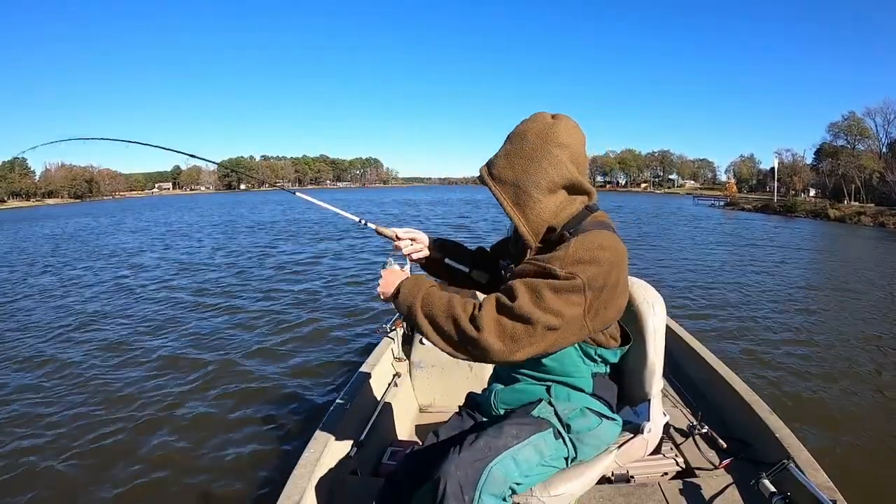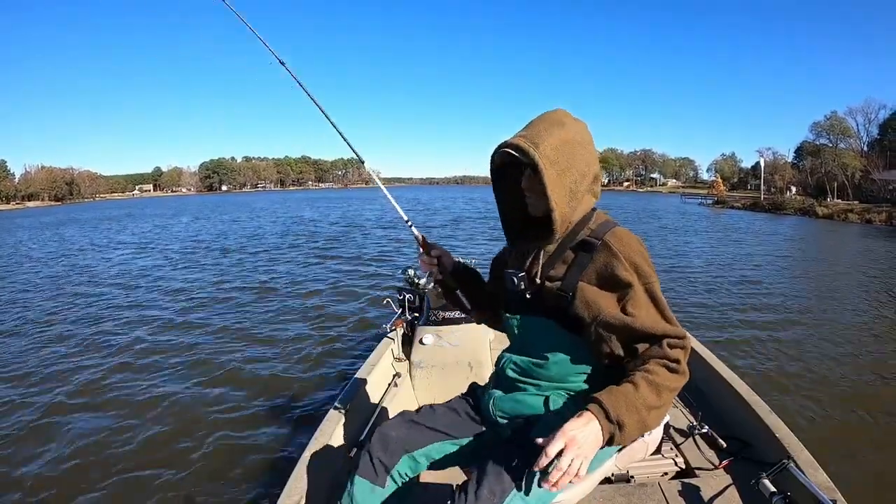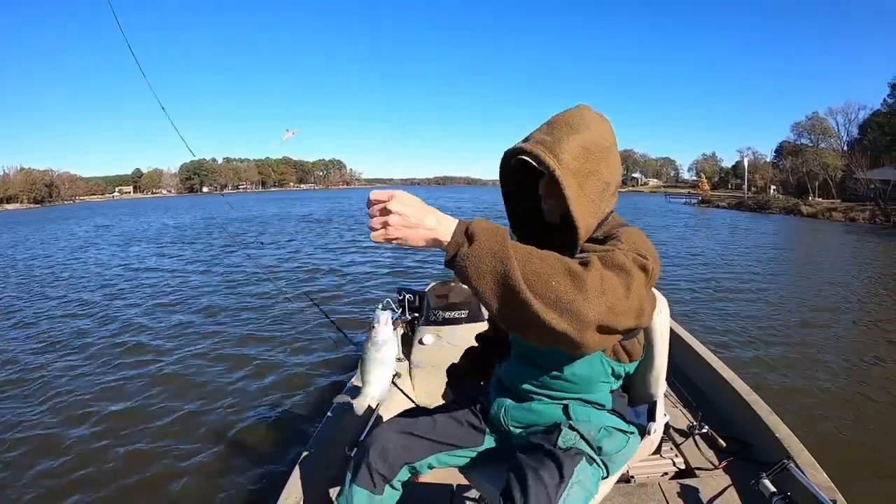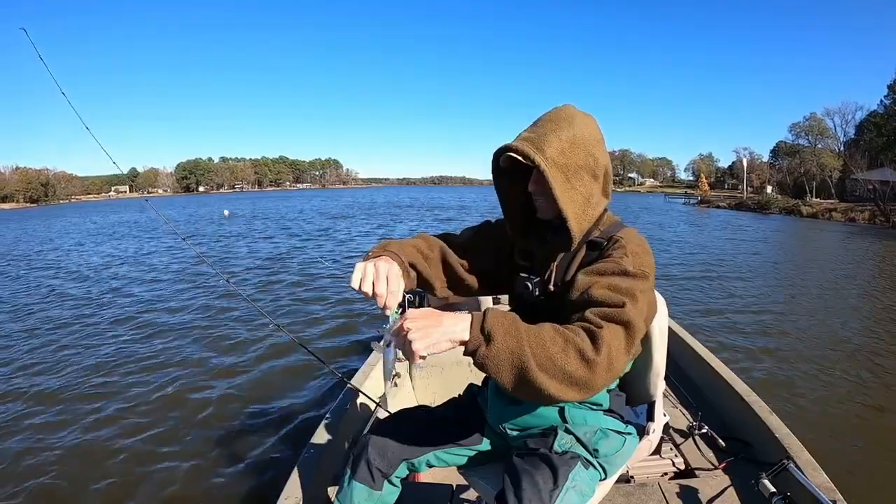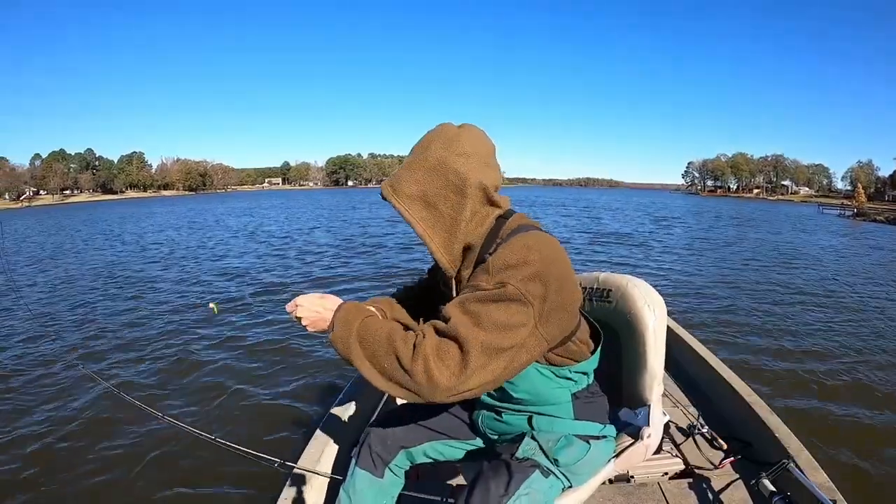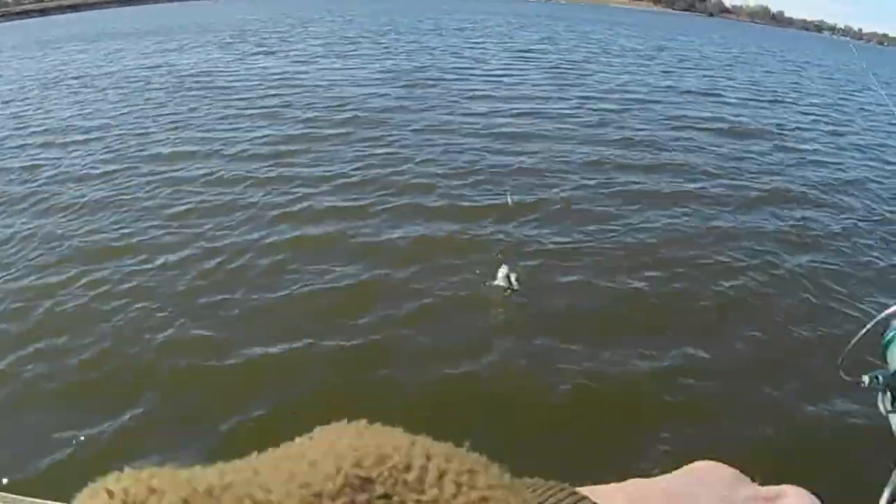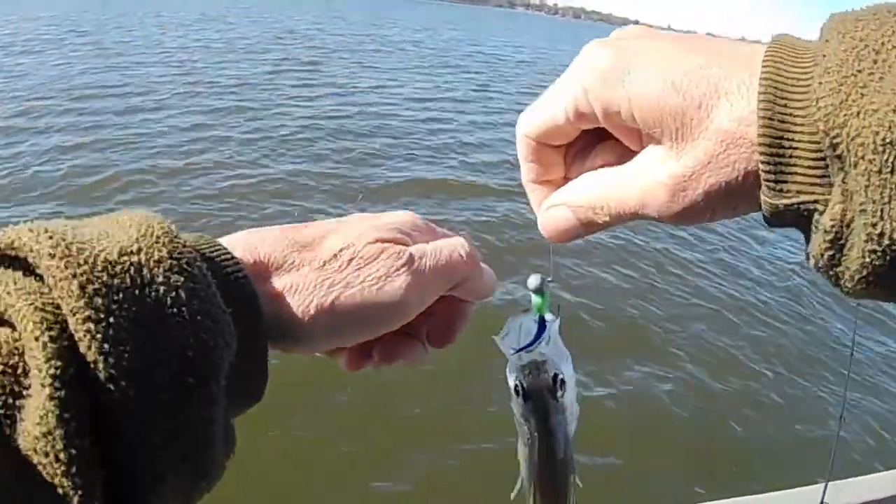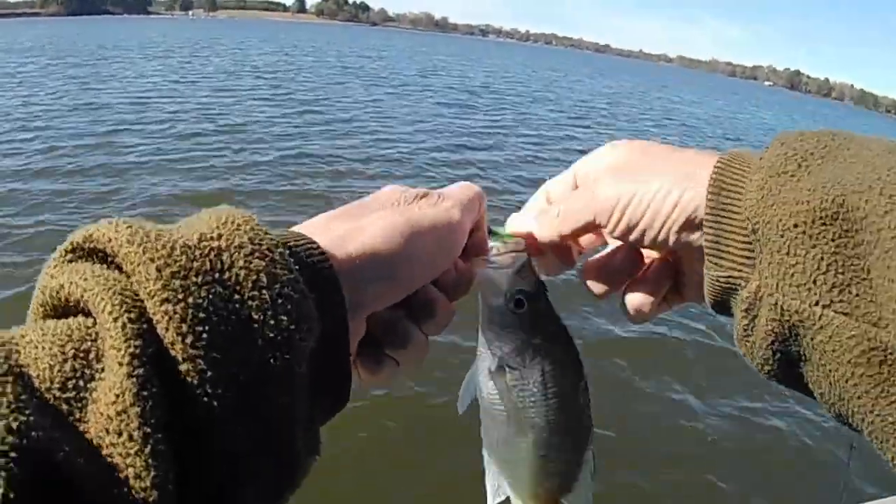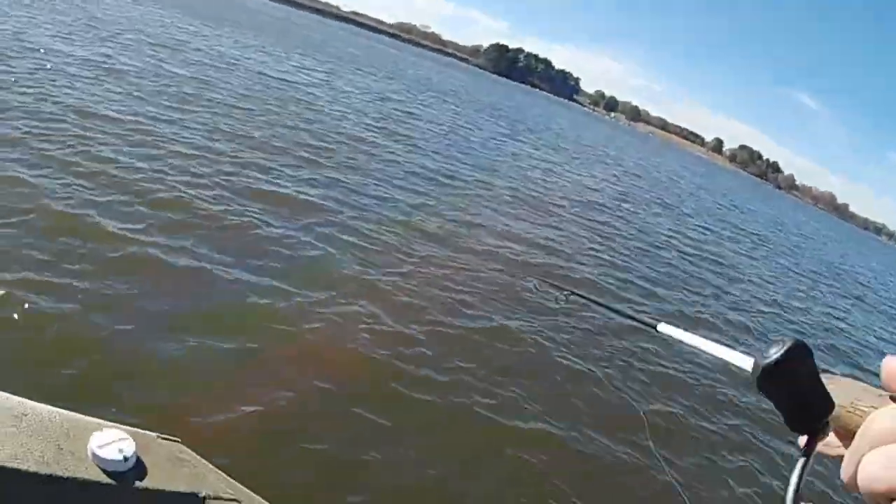There's another one. I'm guessing he's a little guy too. I'm guessing I'm fishing around 15 feet, 15 to 17, somewhere in there. I kind of just estimated. There sure are a bunch of little ones biting. I got that one though. Little guy again. Another little guy. They're still liking that blue and green.